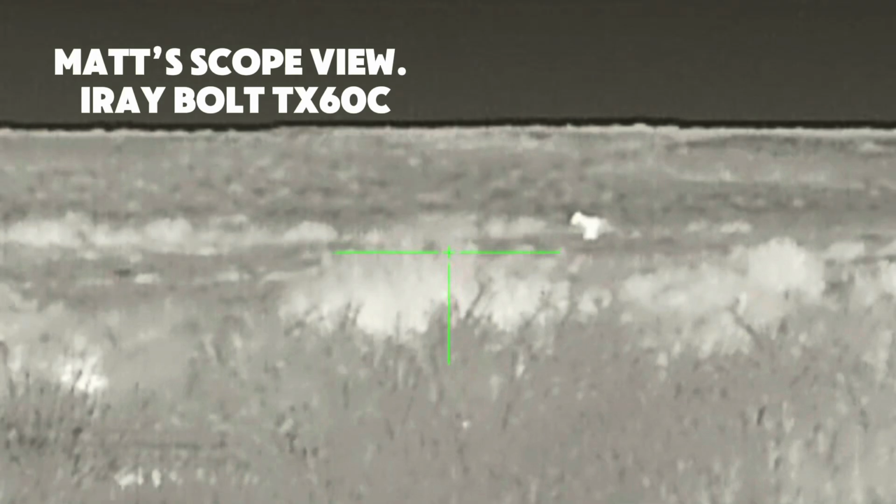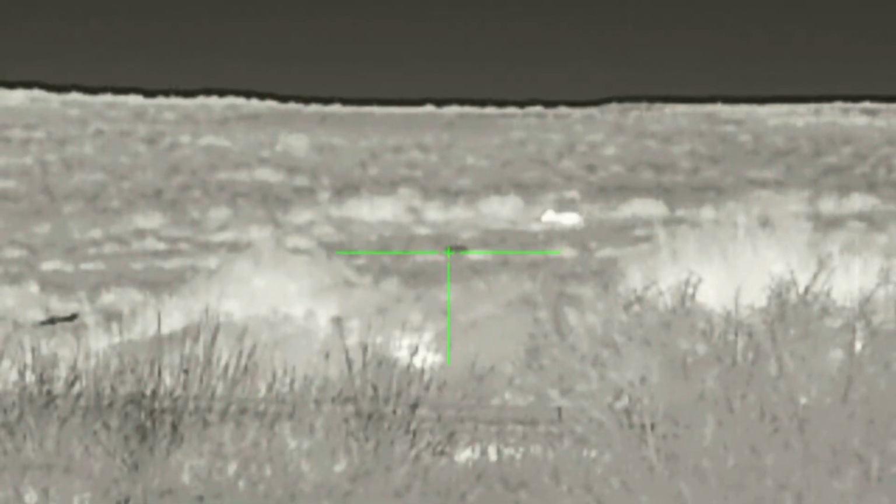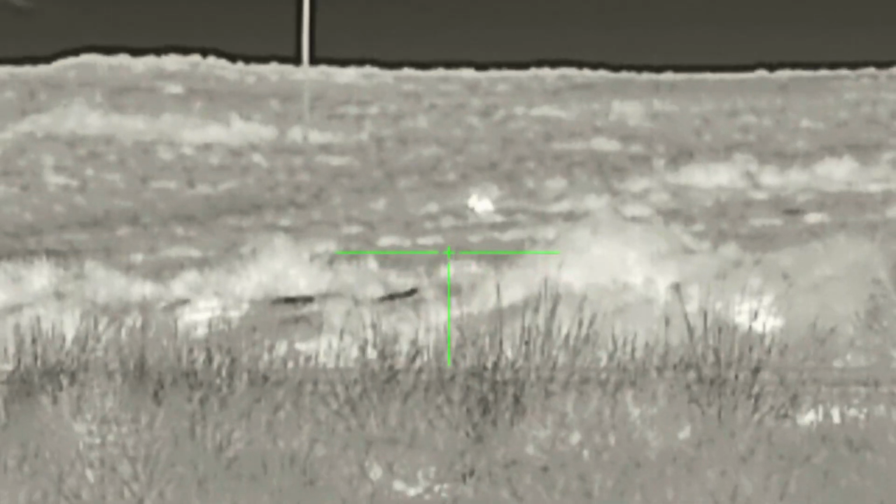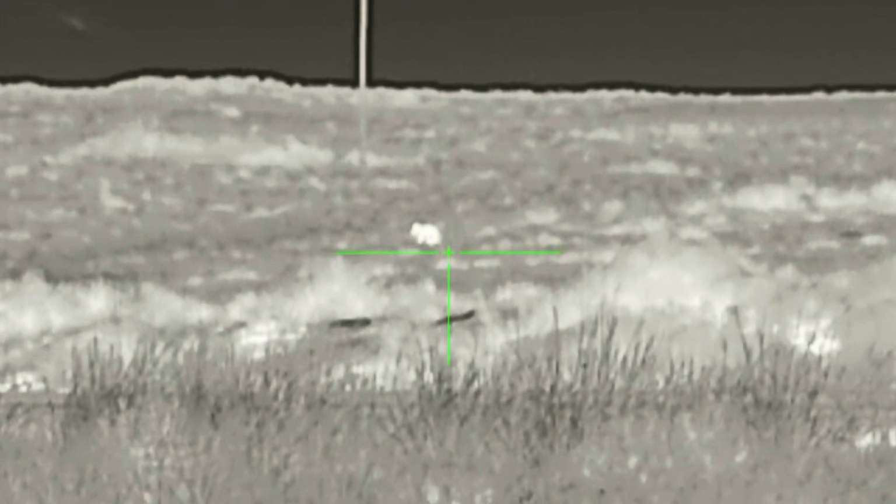So far, the night had been going great. Randon and I have been traveling cross country from stand to stand. Almost every stand we had called in coyotes, and so far we had been able to connect on almost every one.